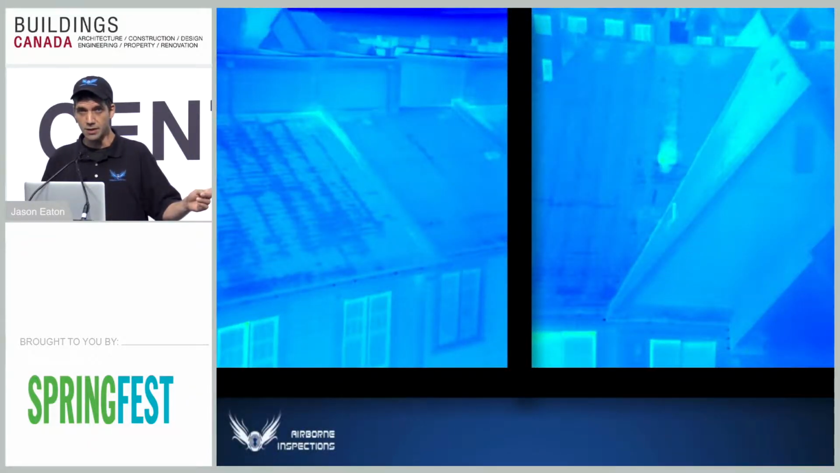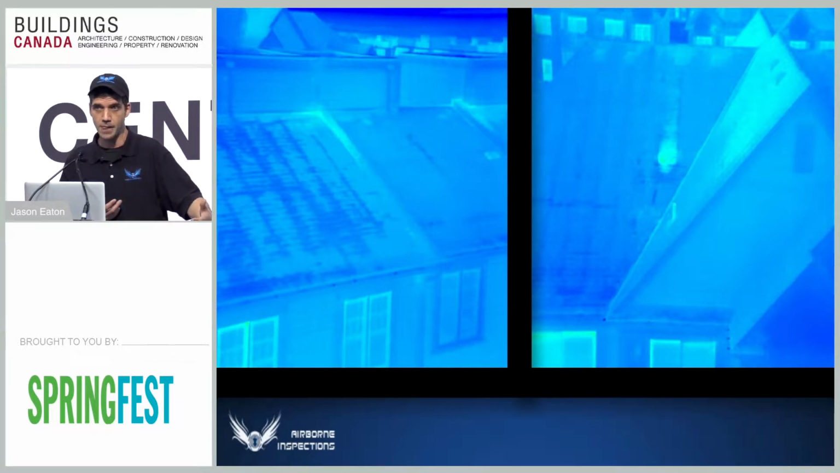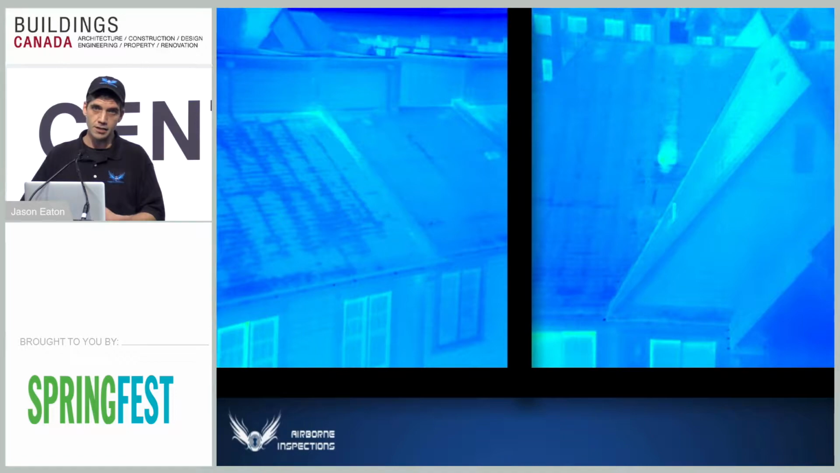We don't only do high rises, we can do stacked towns, we can inspect generally anything. And as you can see here, the image on the left, there's 2 roofs there in stacked towns, and you can obviously tell there's an issue there. And these ones are new, so we can come in and inspect new development and make sure that the contractors are doing their jobs properly, or we can come in 5 years down the line and check out the lifespan of the products that you're using and make sure that they keep up.